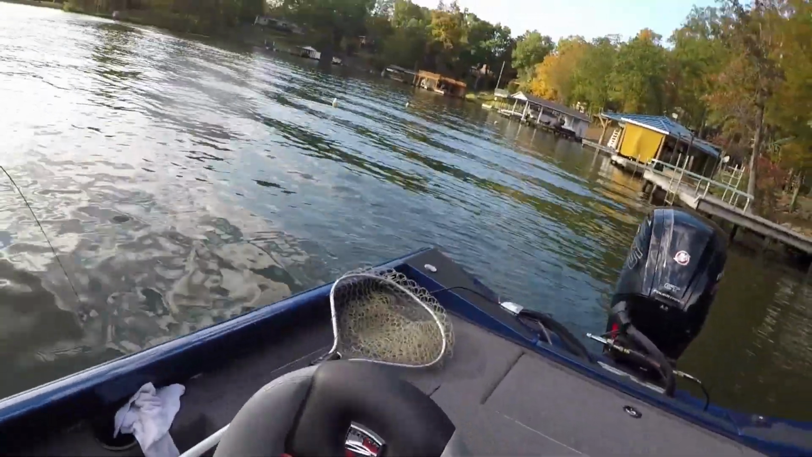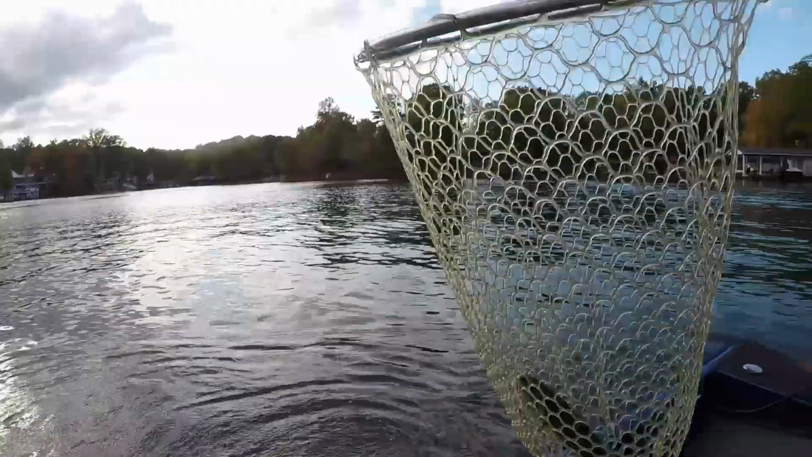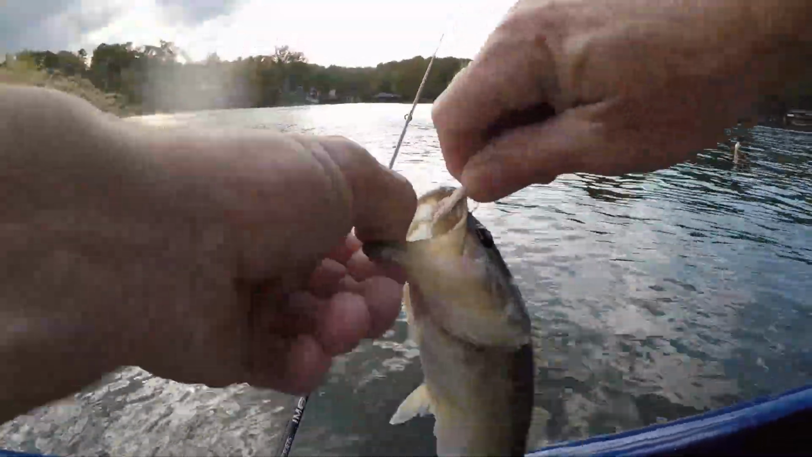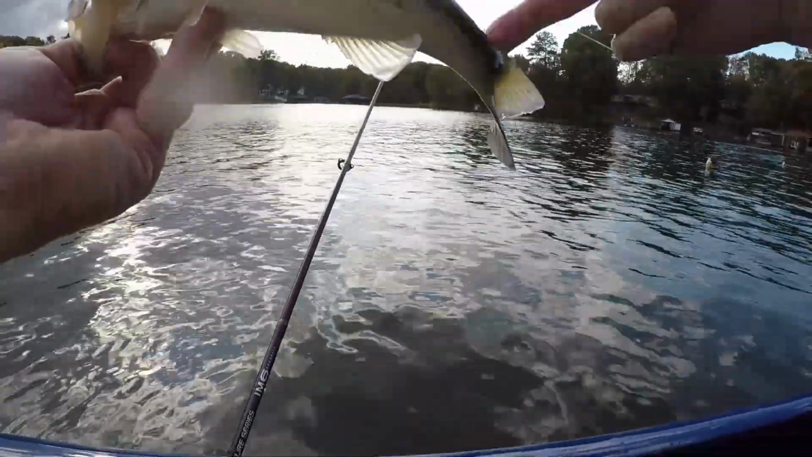It jumped like a bass. I think it jumped 4 or 5 inches out of the water. I still got to see what it was because I was watching. I missed him. It's a bass. That's what I figured. I figured it was a crappie. He jumped like a bass. You know why he jumped like a bass? Because he was a bass. Look at there. Alright guys, he bit the old hair jig. A little bass, he's about 8 or 9 inches.